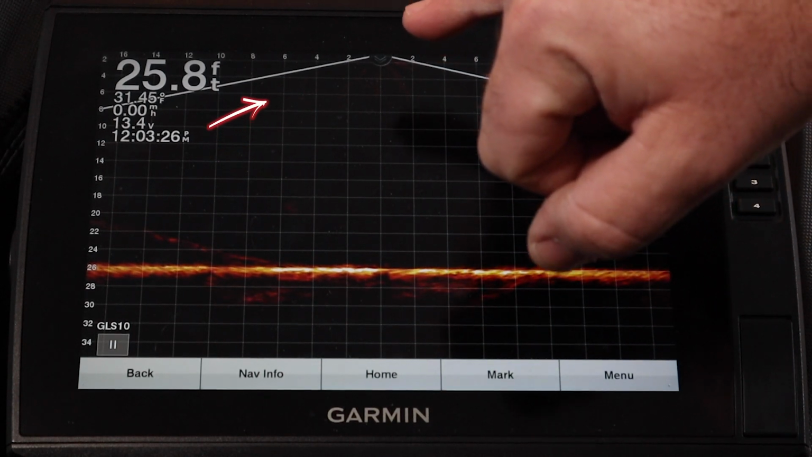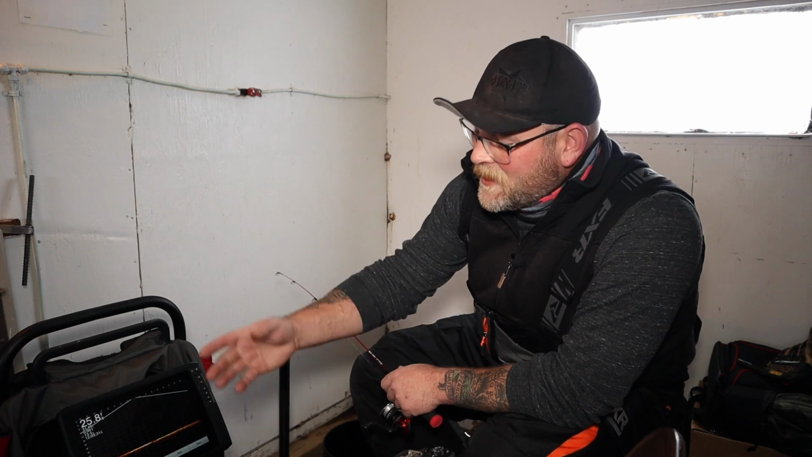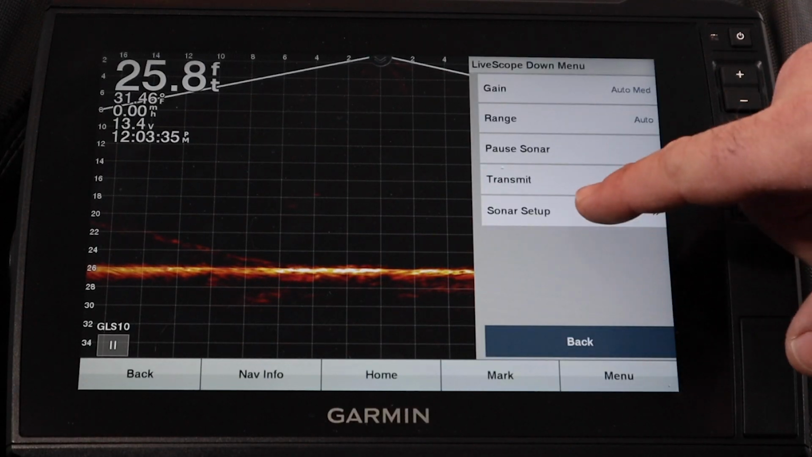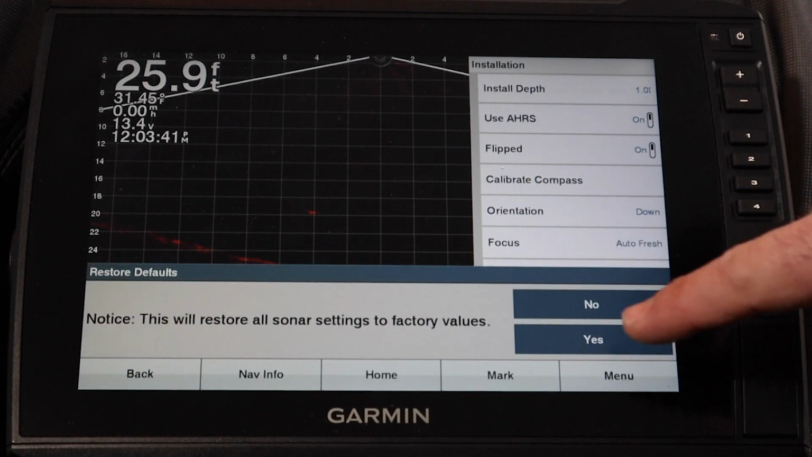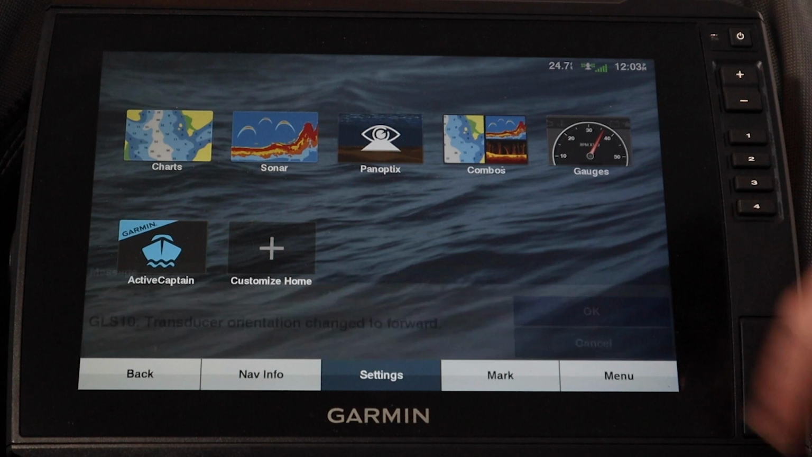He's bringing it right up to his hole just off to the side. There it is. So just like we did on the Lowrance, I want to show you guys that we're going to go into default settings. We're going to set that back over. This is going to kick me back to the main menu for a second, but we'll get right back in there. So like you see, orientation change, we'll fix that in a sec.